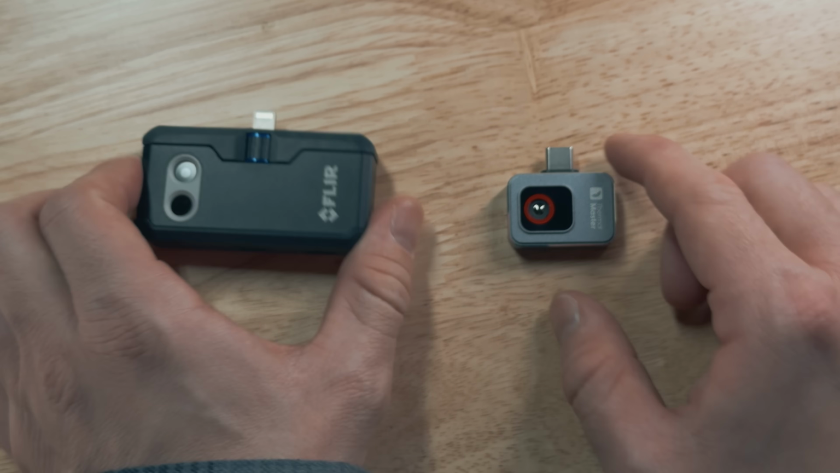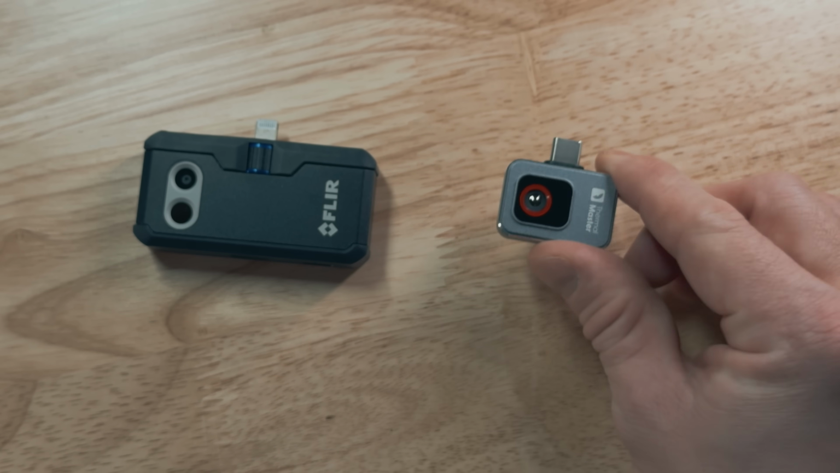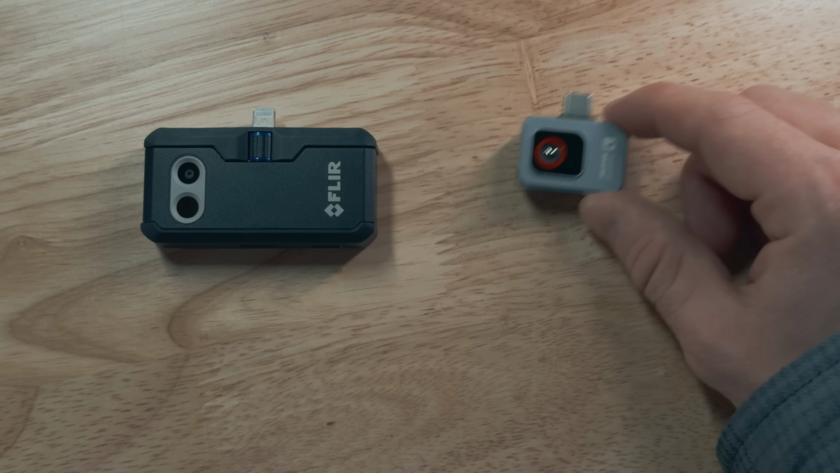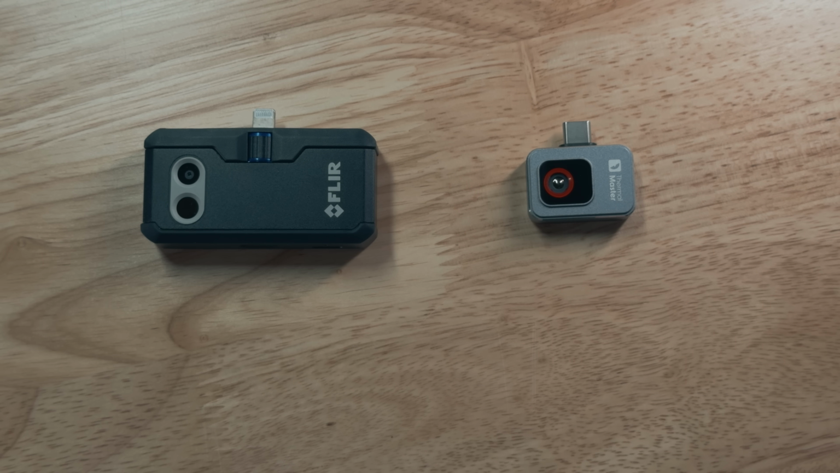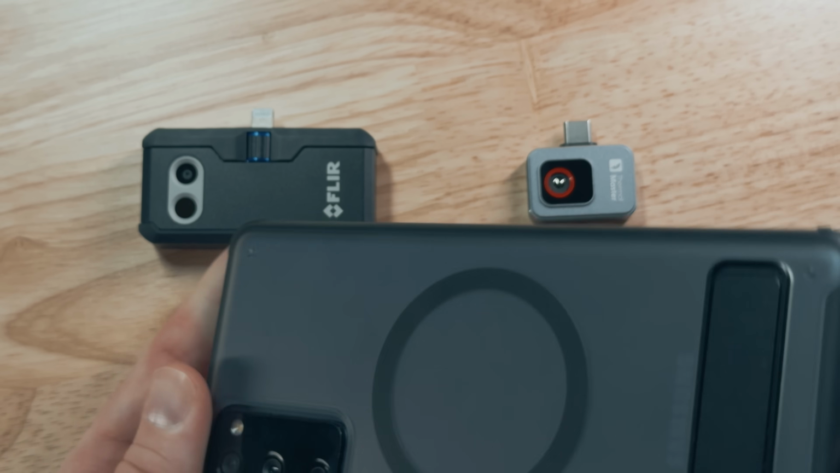However, with the P2, it just pulls a little bit of power from your phone and you never have to worry about charging it. And if you're using the P2 and your phone battery gets low, you could always use a MagSafe charger with a MagSafe approved case on your Android phone.